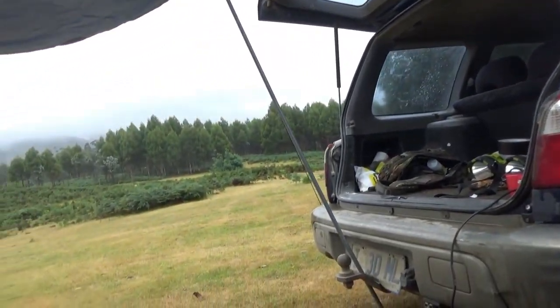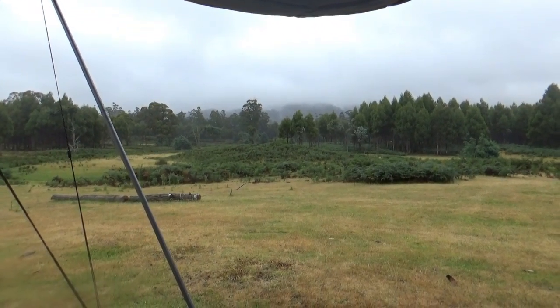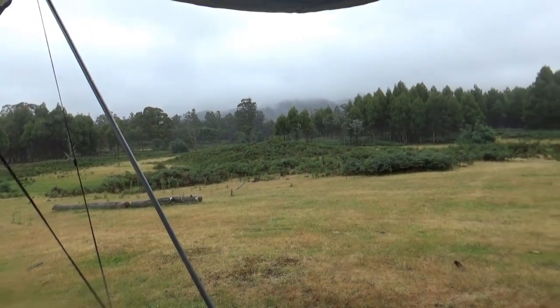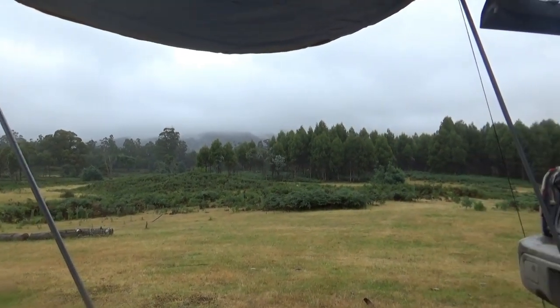So the rain's set in, but we won't let that put us off. We will get out there in a couple of hours when it gets dark and get the night vision out and see what herbivores are cruising around and if we've lured in any carnivores with our scent. Check out that quoll.